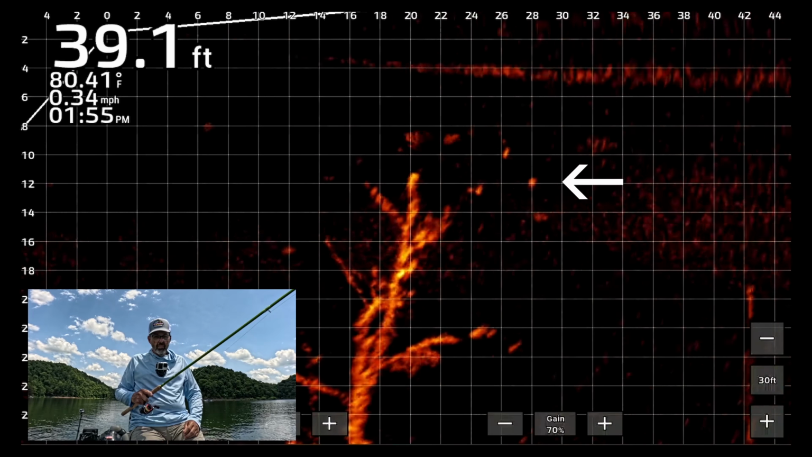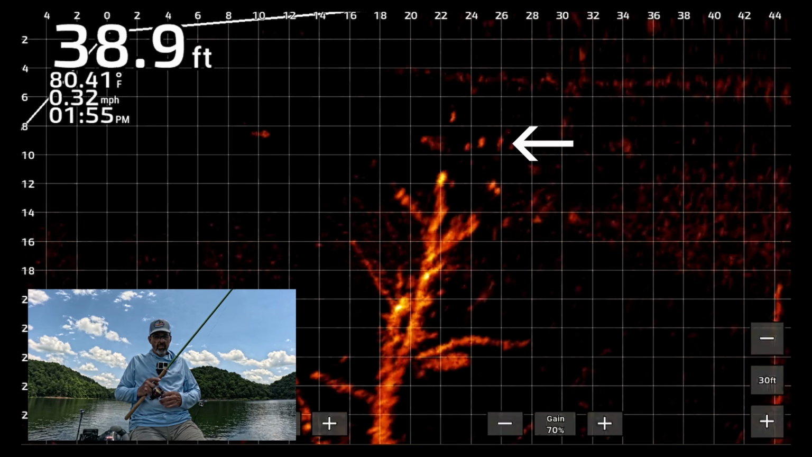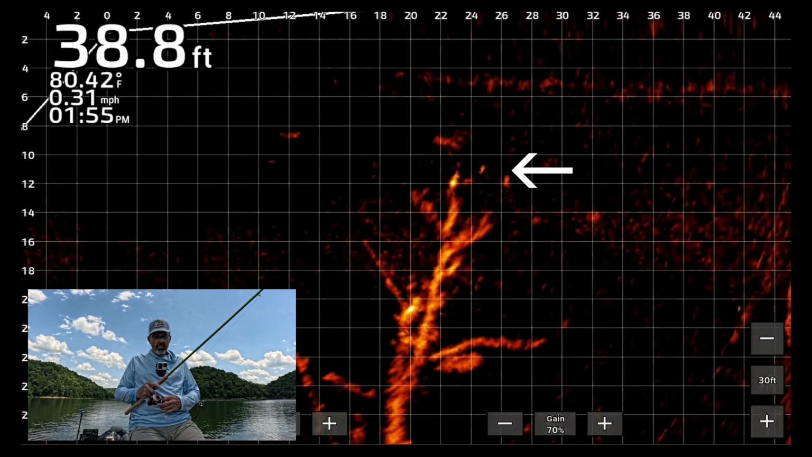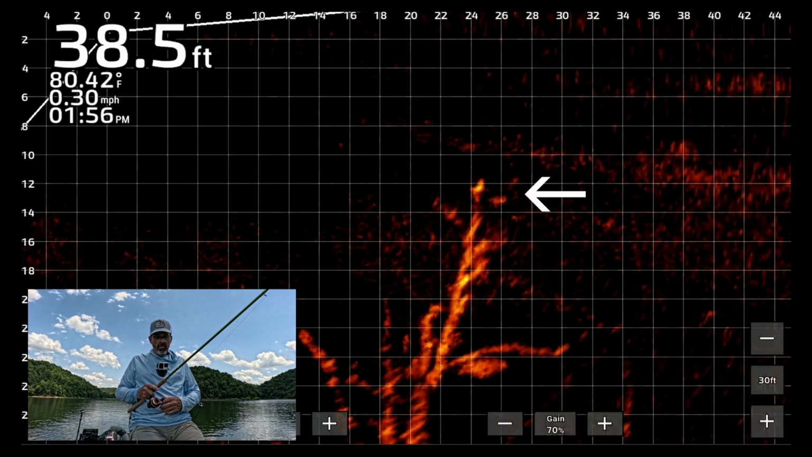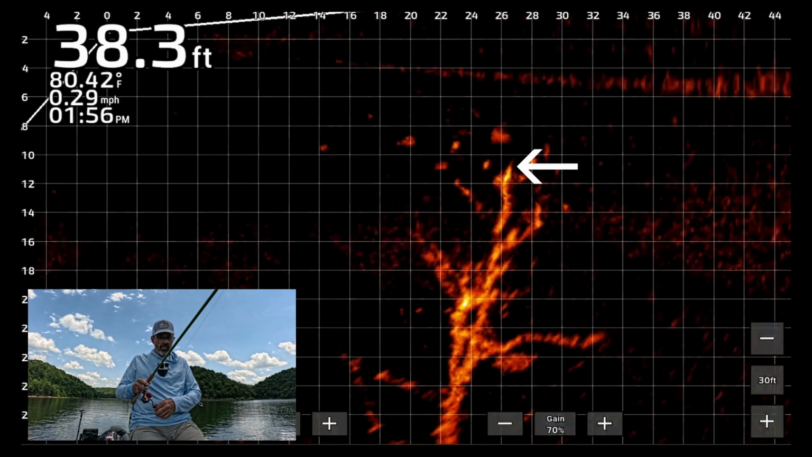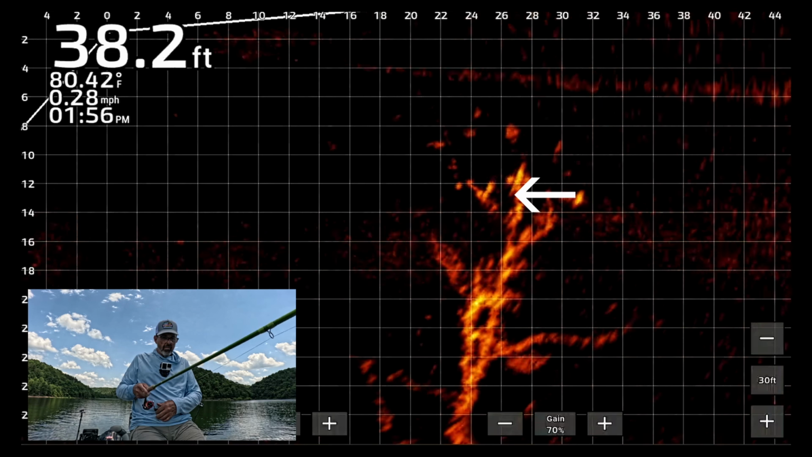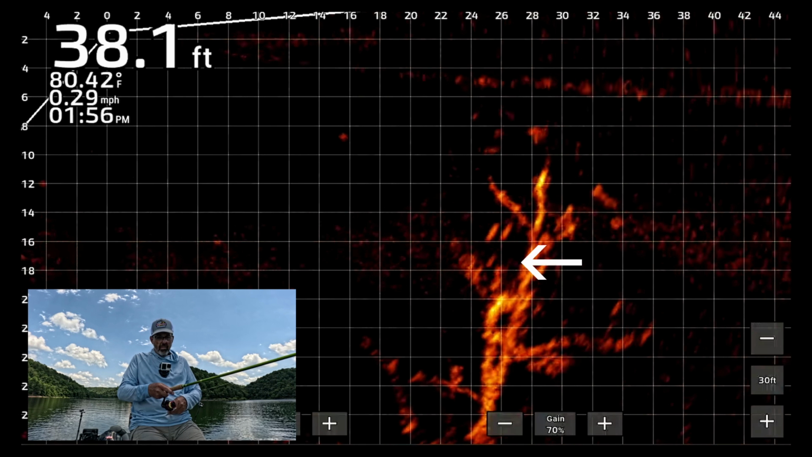This is a pretty good sized tree with a lot of branches on it. And this is my fourth cast to it. The first three, I had no takers. Thing is, when I hooked this crappie, I stopped paying attention to the live scope. When I was editing the video, I saw something interesting. I'll play it back for you.